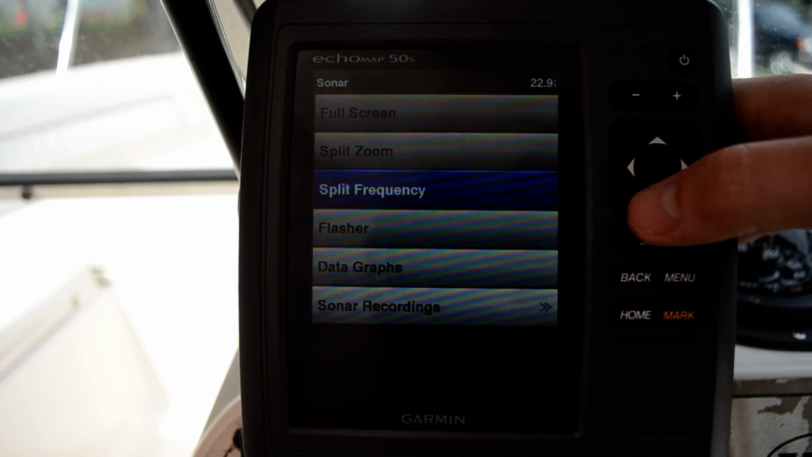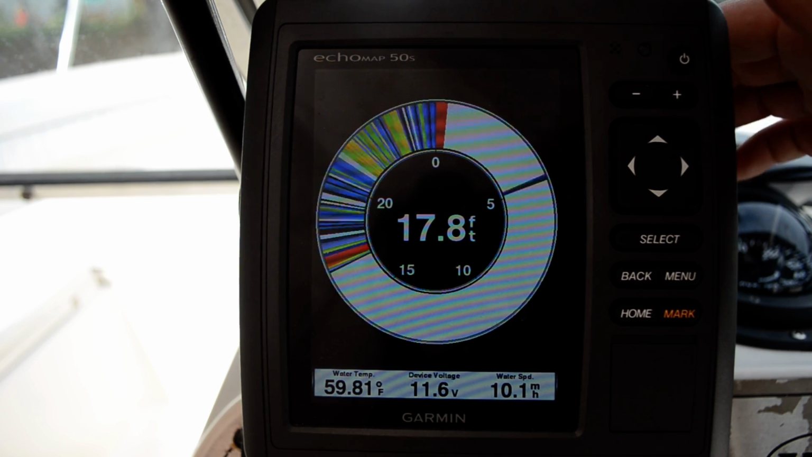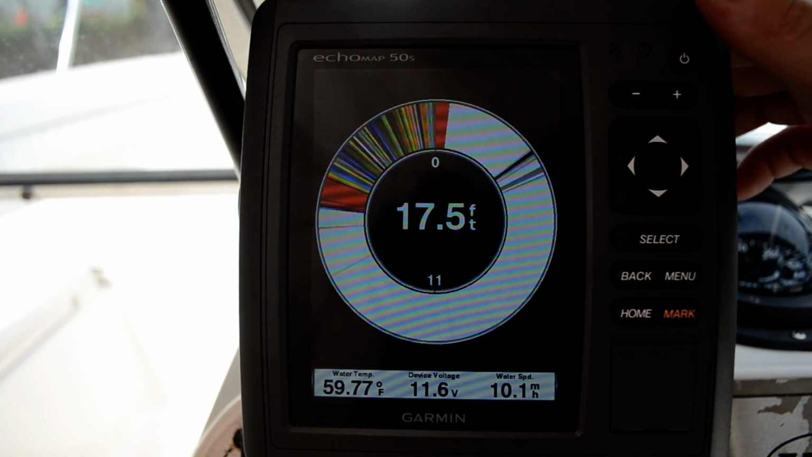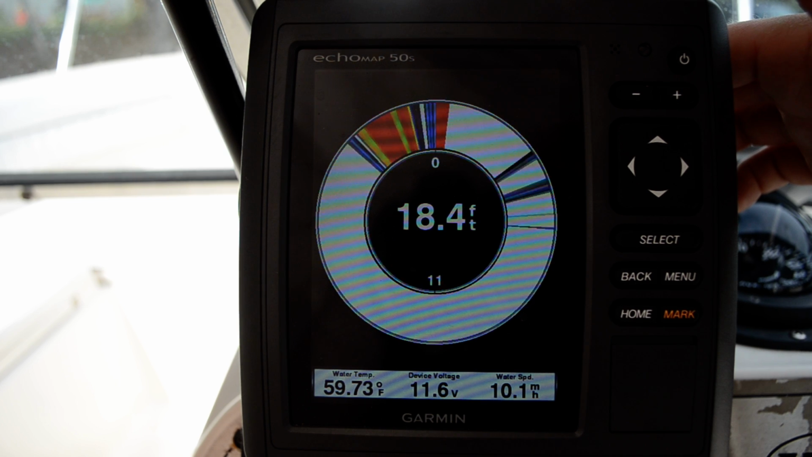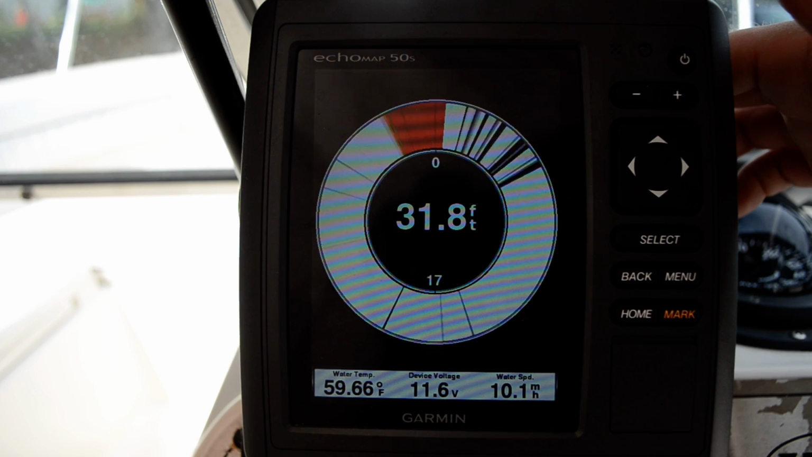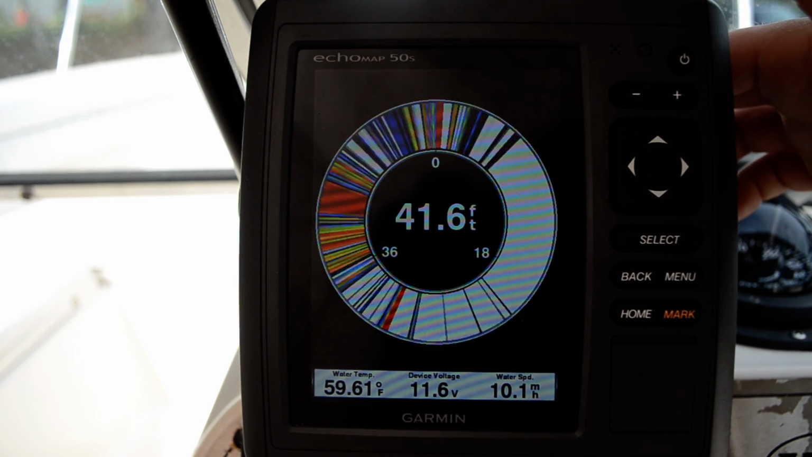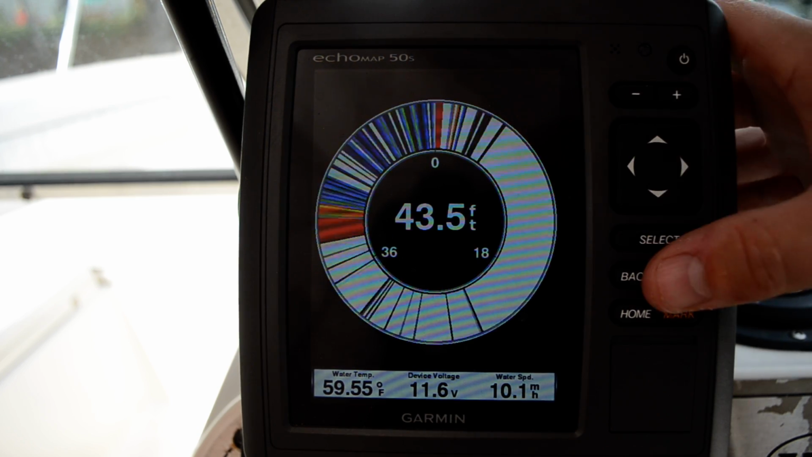Let's go back again. And the flasher. So those of you that want instant display of what's underneath your boat, you could use the flasher. It's kind of old school. A lot of guys still like it. They use it a lot for ice fishing. Not that you'd use this, but it is a useful tool.